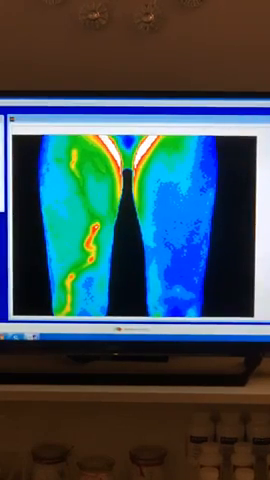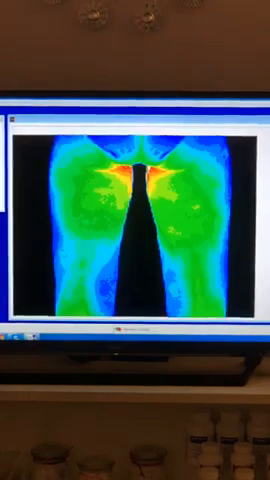Try and do the backs. All the way to the back. All the way to the back. Okay, and now sideways, Dani. Just a little bit of a lunge. It doesn't matter which leg. There you go. Good job.